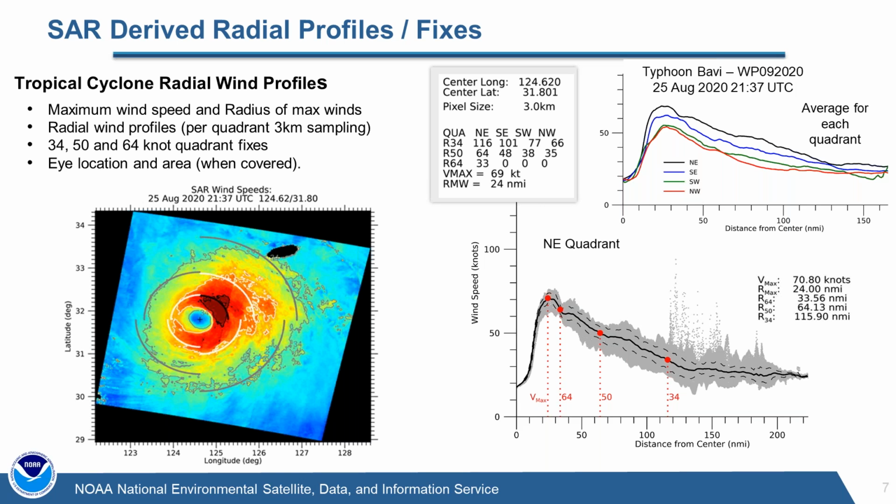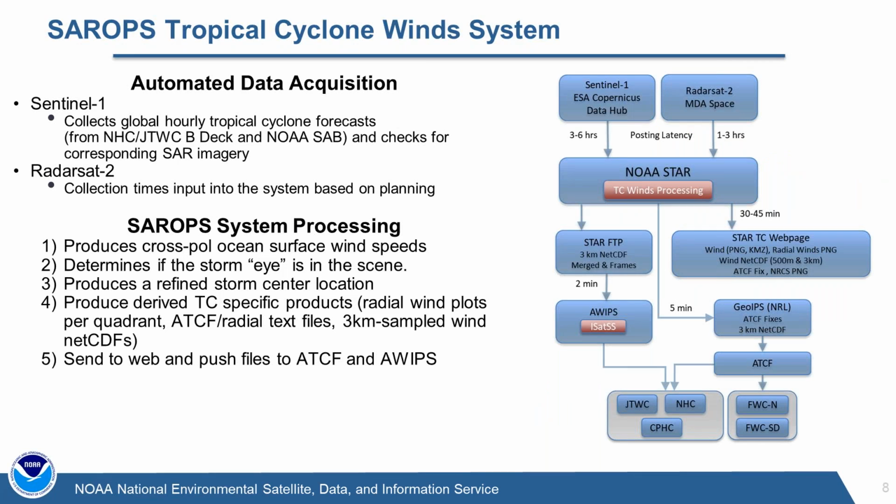You can see for the 4 quadrants, we've listed the R34, 50, 64, the Vmax values, and then the Vmax and the Rmax. The lower left-hand corner is a contour plot that shows the 34 knot winds in gray, and the arcs are our fixes that we have derived, overlaid to show how well they represent the storm characterization. And so this has been key for researchers and has excited the forecasters.